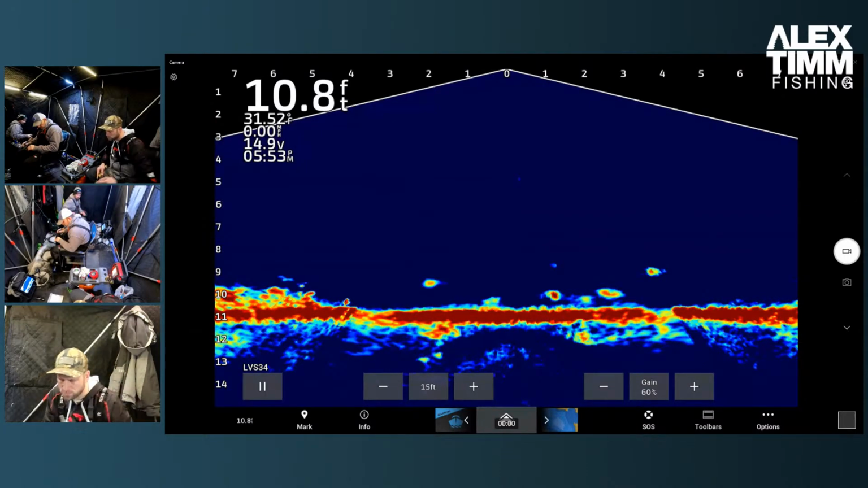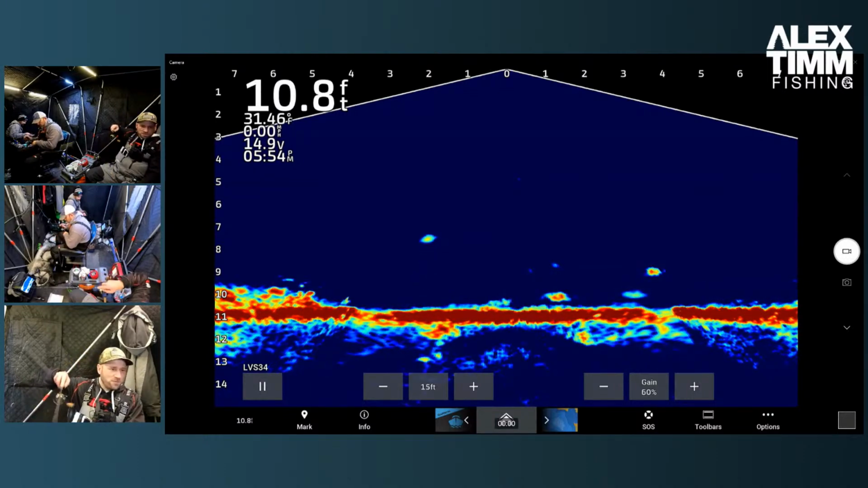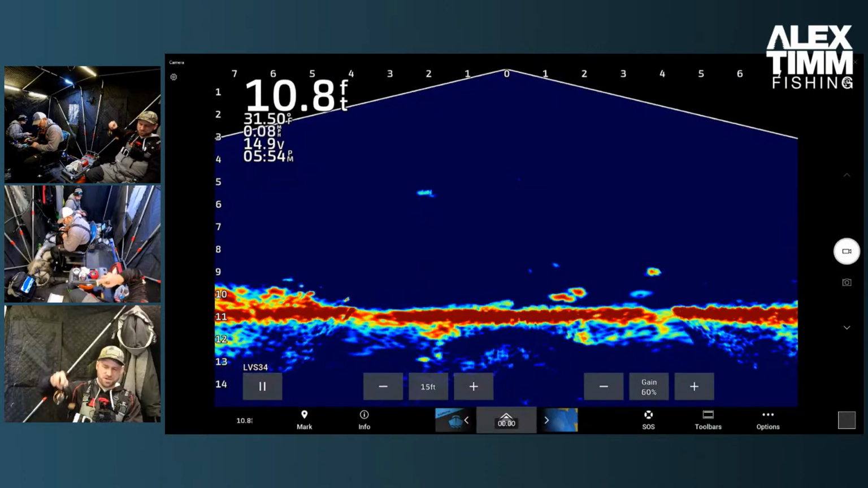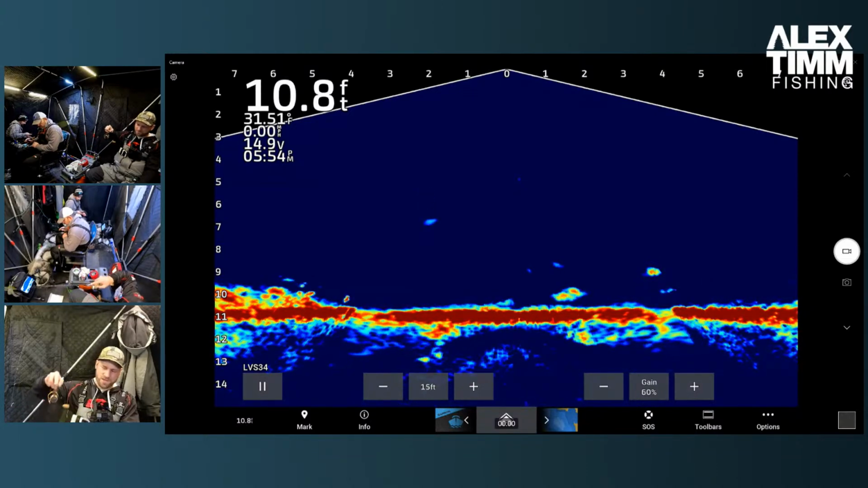There's, I see something there in the middle. See, I've just got a rattle and Google eye. Let's see if just doing this for a little bit gets any fish to come in and check us out. Watch, we'll just see tons of crappies come flying in.